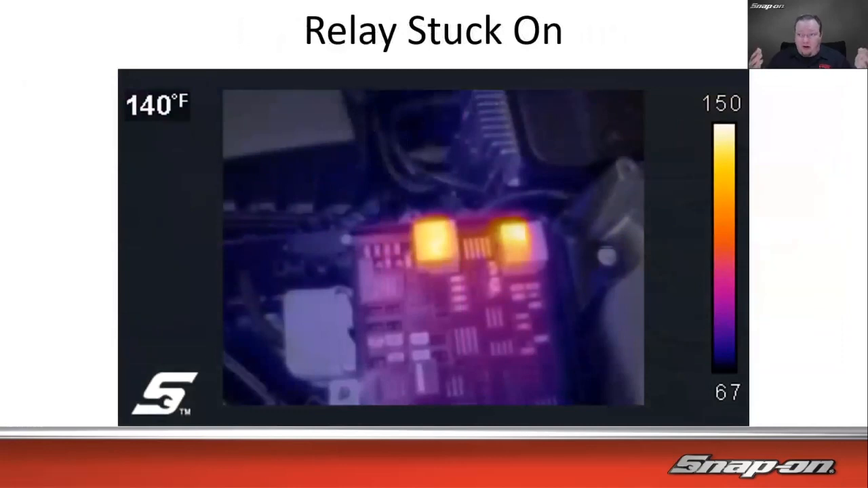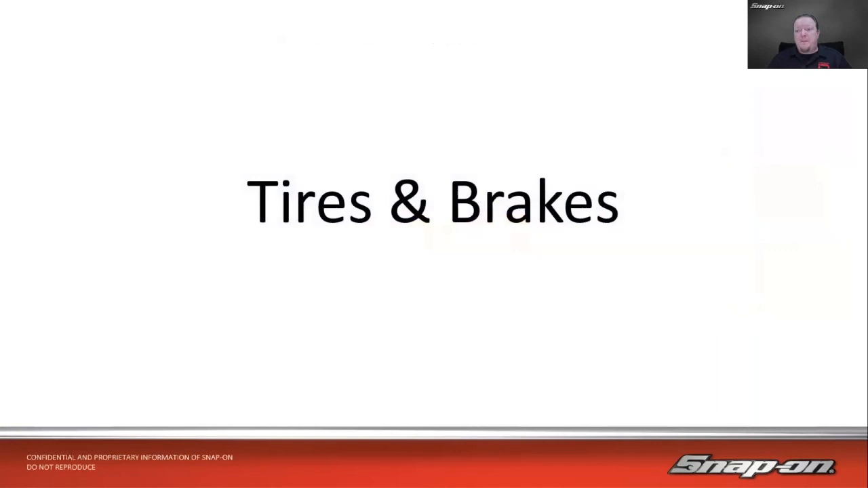How do I find a draw? Maybe a relay is stuck on, right? So when a relay is on, obviously it is going to generate heat because of the coil in there and the current flowing through it. So, 150 degrees in the middle of that relay, it's definitely warm, it's definitely on. So that's a relay stuck on. So a couple electrical problems you could find.